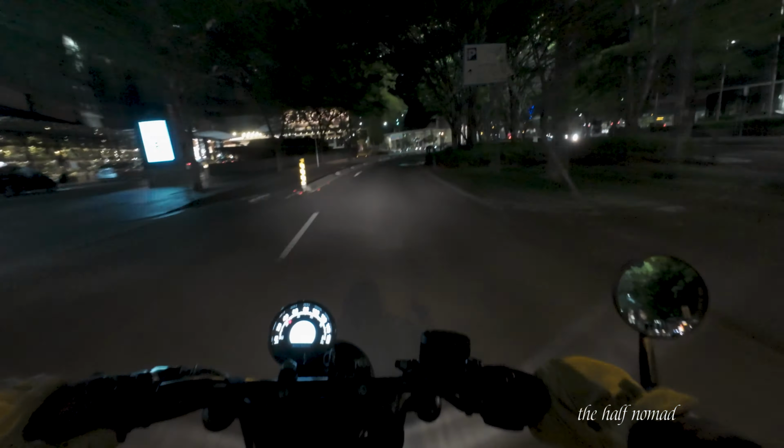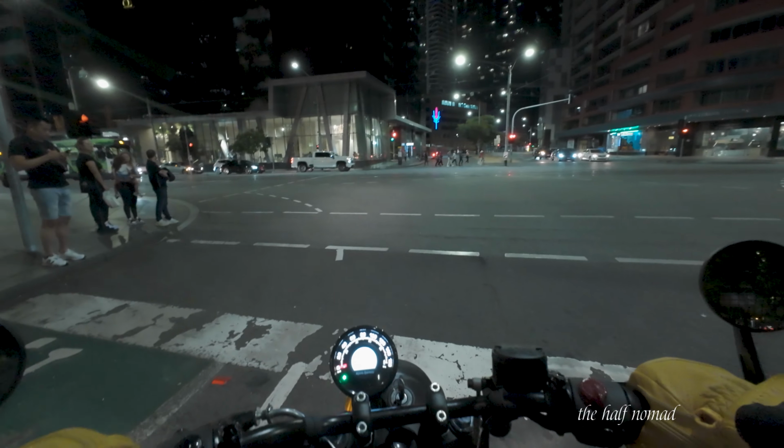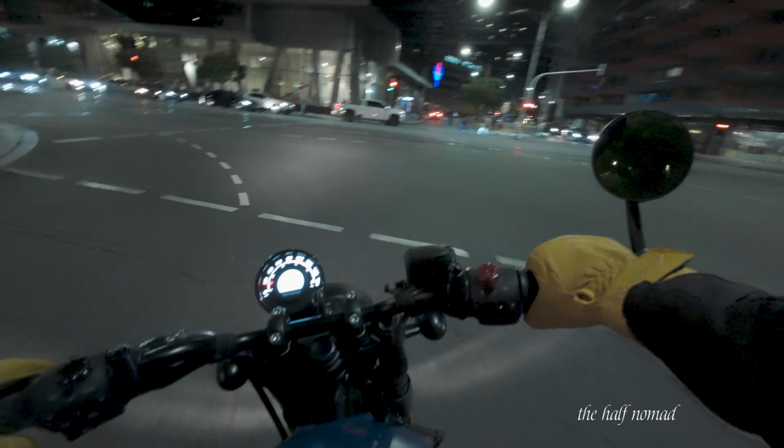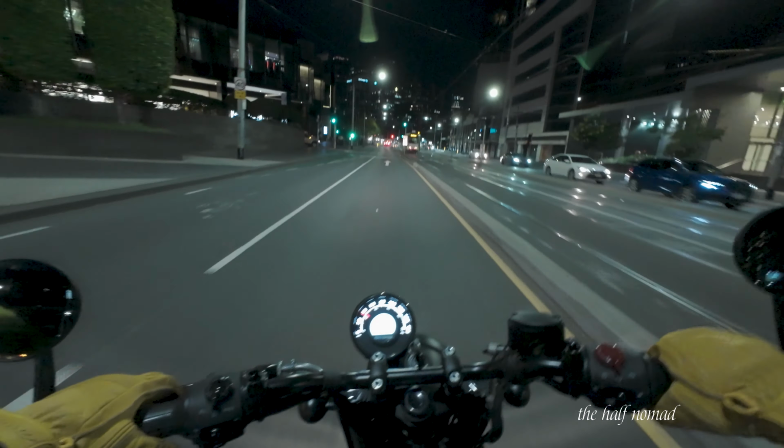Okay, we go left here onto Queen Street. And then we'll head back into the city from here. Oh, the trams are going on. Everything's going on. It's buzzing. It's absolutely buzzing. I've got my green signal. Let's go. So again, the casino on the left.